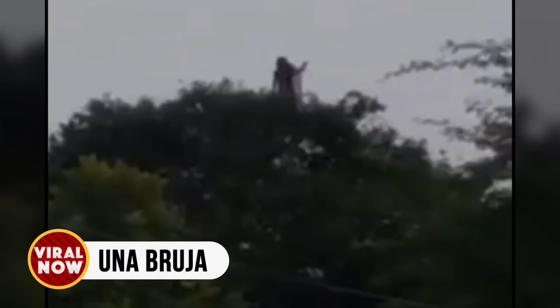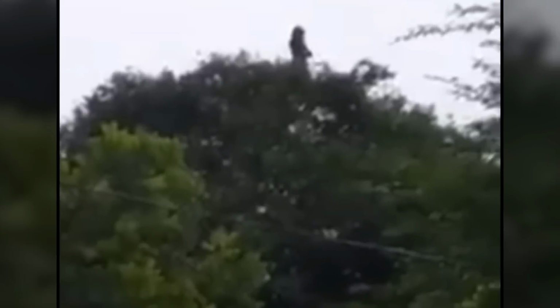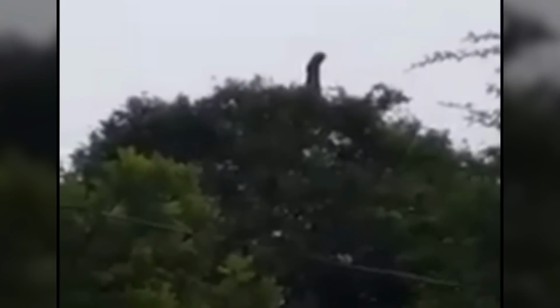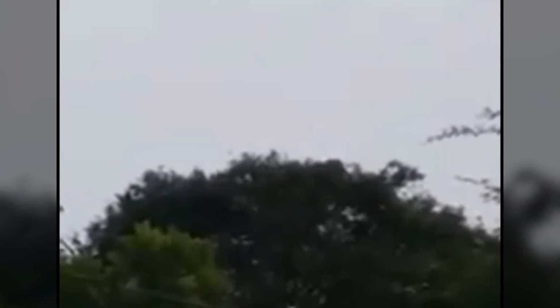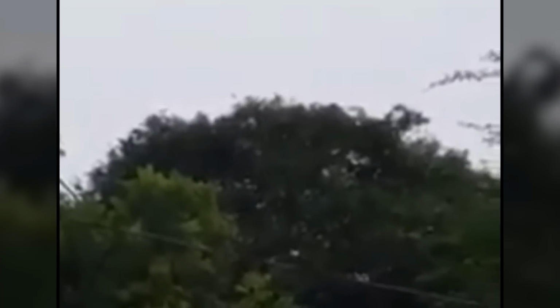Una Bruja. A creepy video was uploaded back in 2020 that showed a thin, lanky figure standing on top of a tree branch without any support. But the video gets terrifying later, as this unidentified woman-like creature is seen raising her hands in the air. With demonic voices echoing through the atmosphere, the locals describe the creature to be a Una Bruja. No one knows if the voices were of dogs howling or the witch herself. Information about the location and the cameraman were never disclosed to the public.